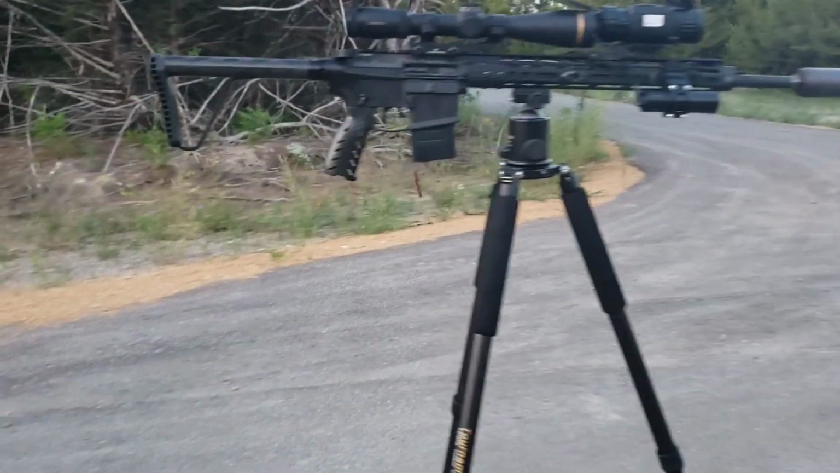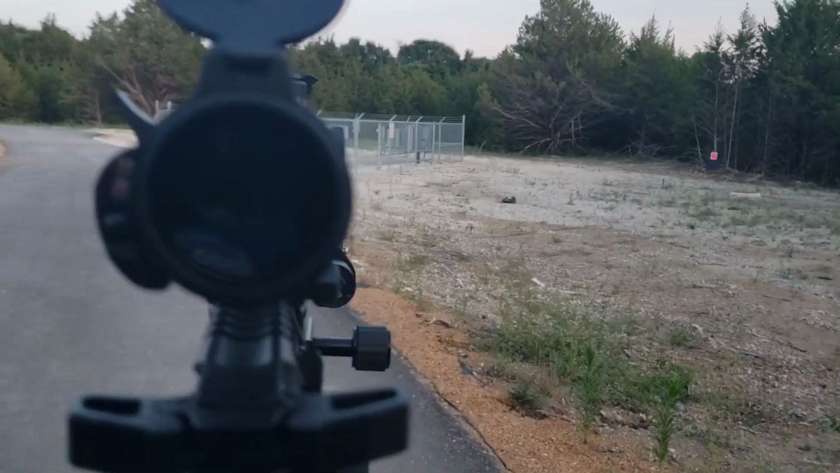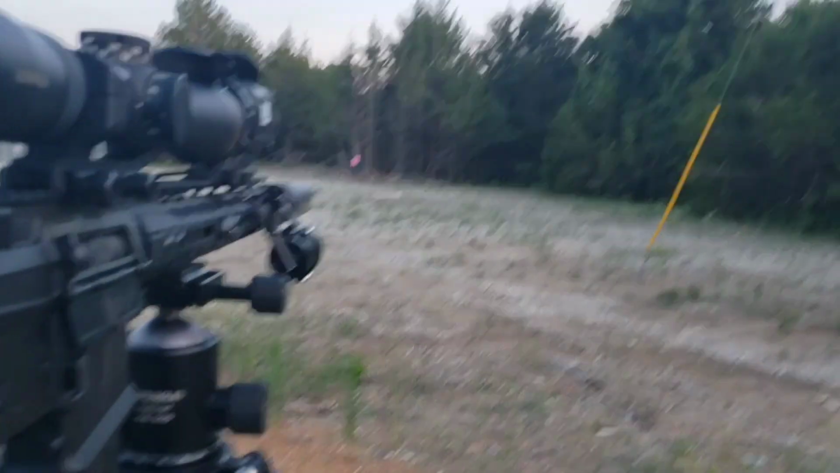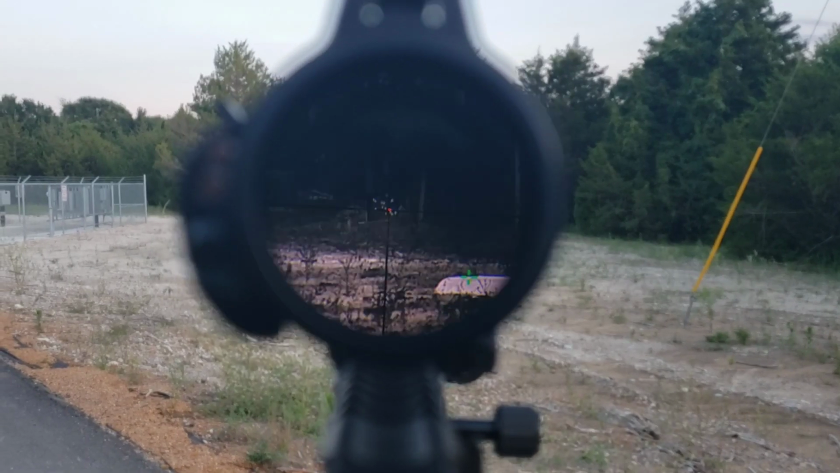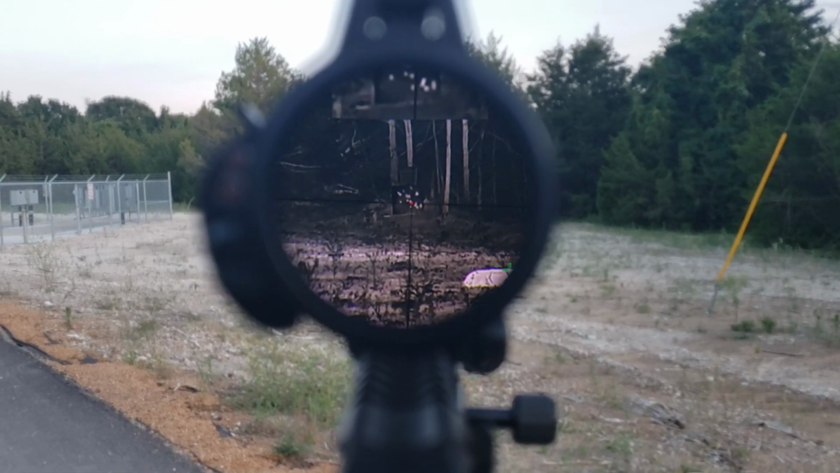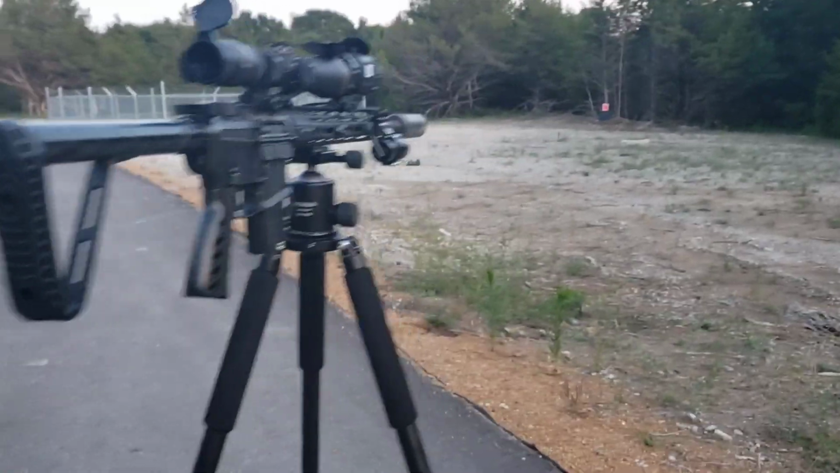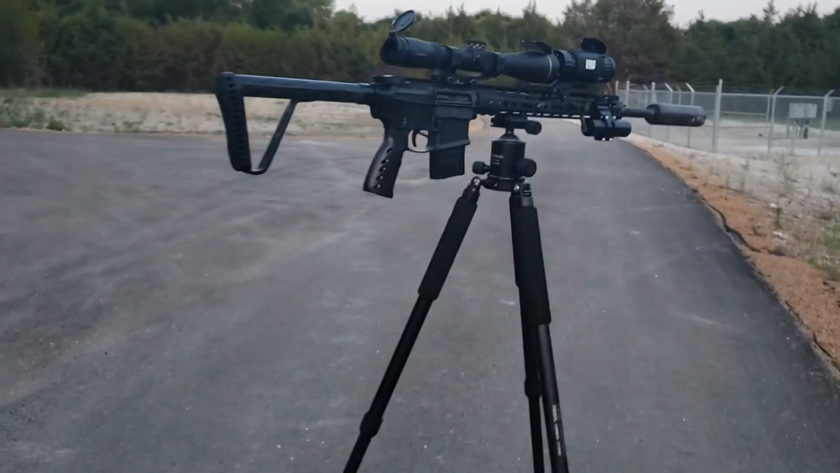It works. I will see if I can get you a view through my viewfinder here. Here's my thermal target downrange. There it is down there with all the little white hot holes in it. Like I say, I couldn't ask for more. It's for $2,695. It's a great option.